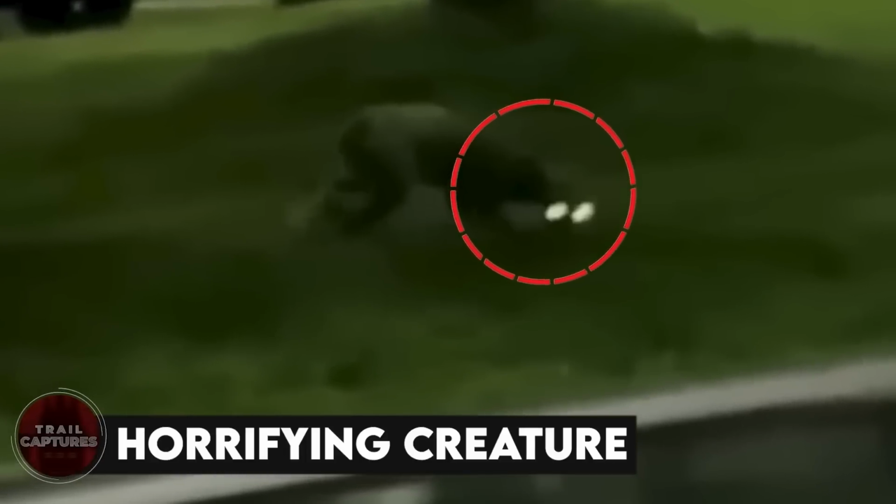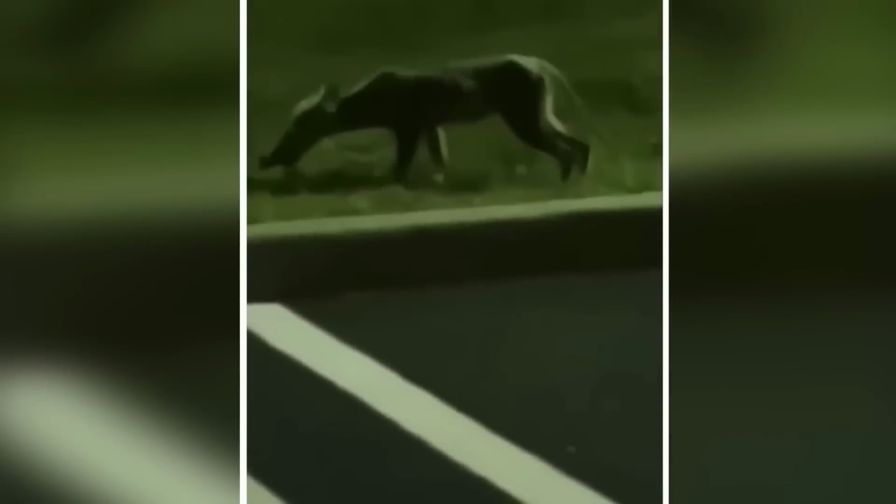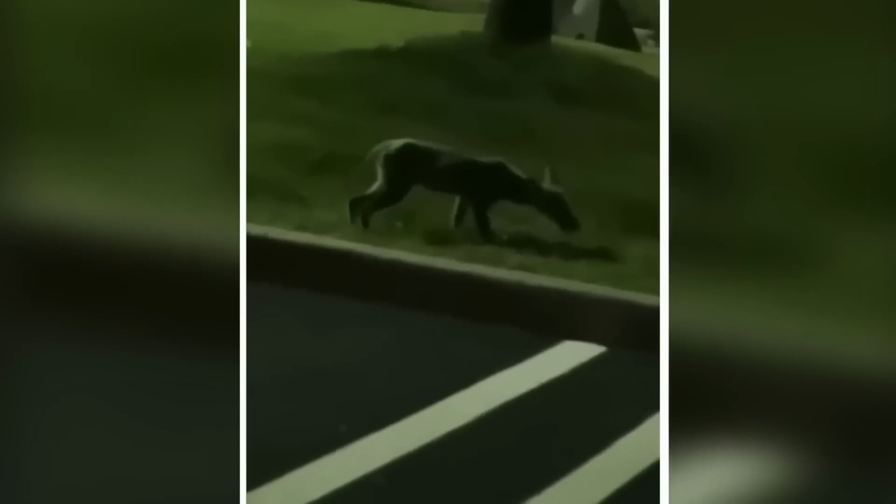Horrifying creature. We have explored some very creepy and strange captures on trail cams. The weird creature resembles a dog, so many have speculated it to be a chupacabra. It is basically a goat sucker because it feeds on livestock. Look at the long, slender body with an extra long tail. Isn't this giving chills down your spine? It has now turned out to be a realm of mysterious and unknown creatures.